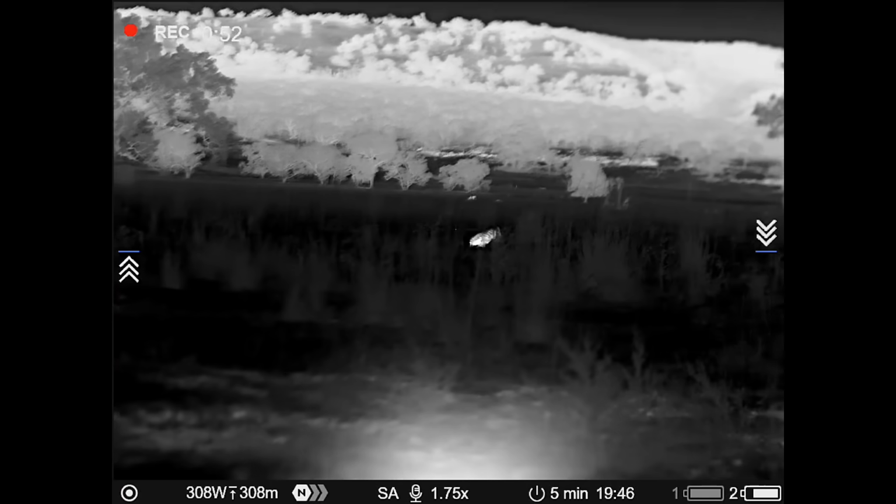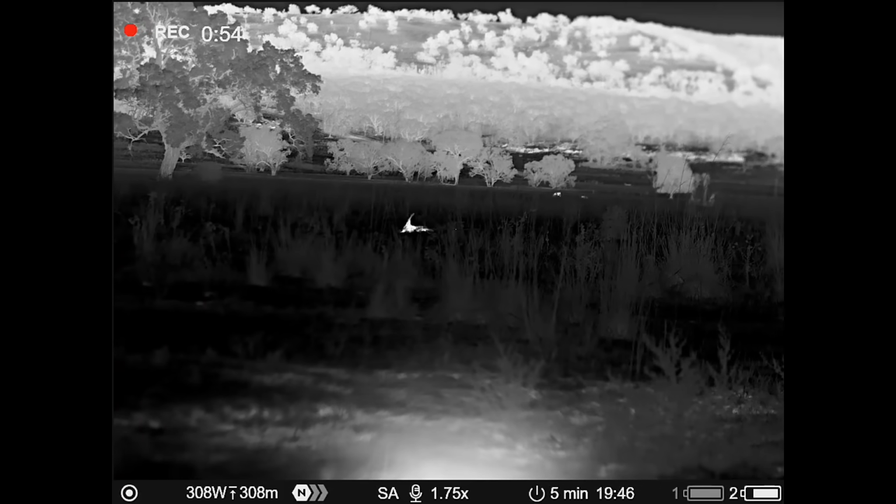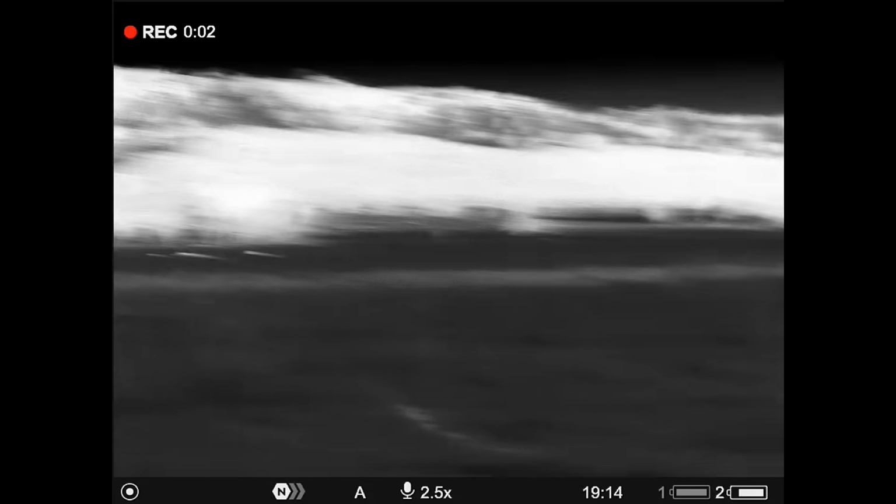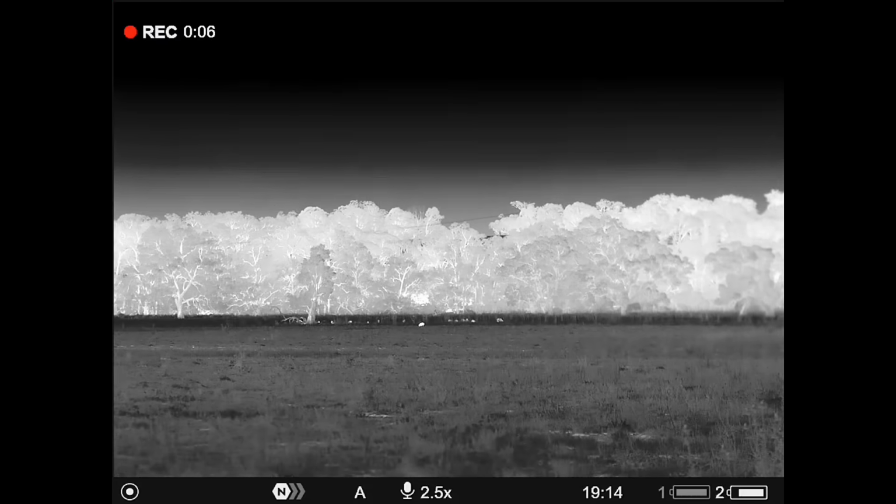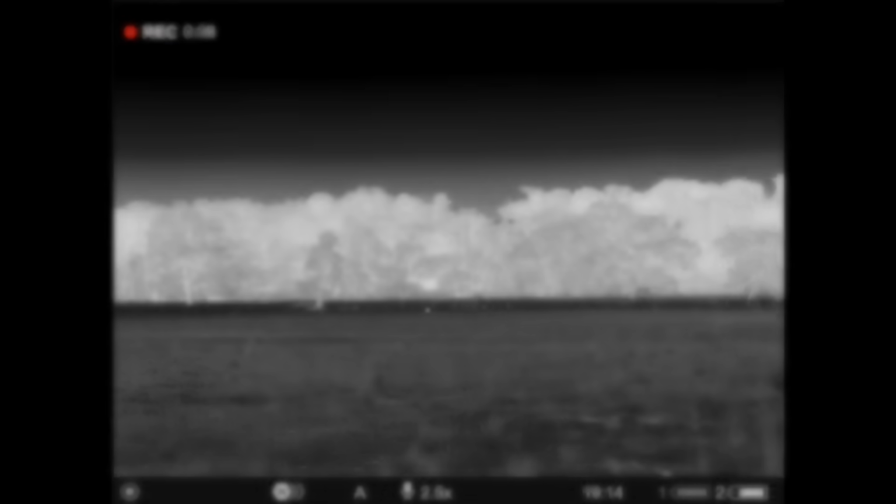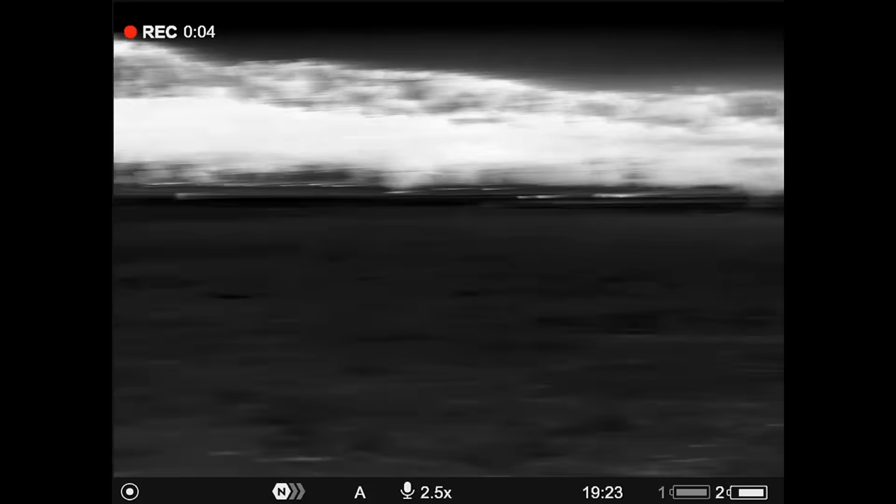Got one group of pigs out here. Another little line there. Another group there. Certainly thick. You ever been surrounded by pigs? Well, I am, but these guys here.